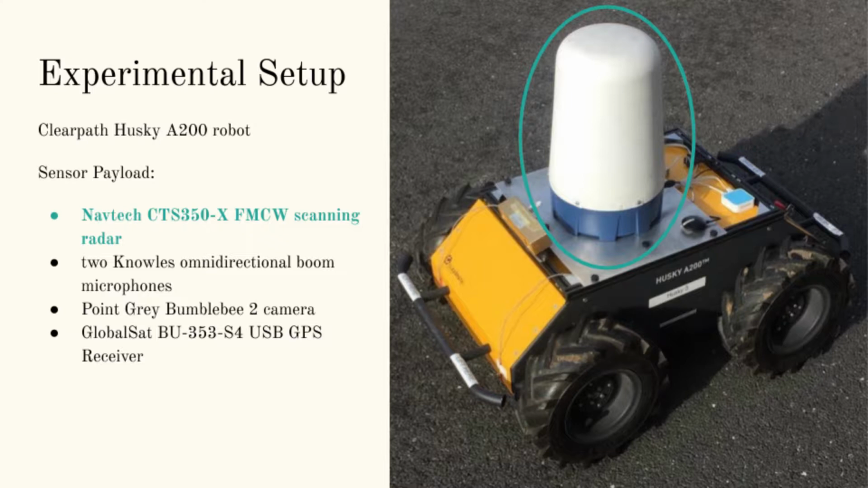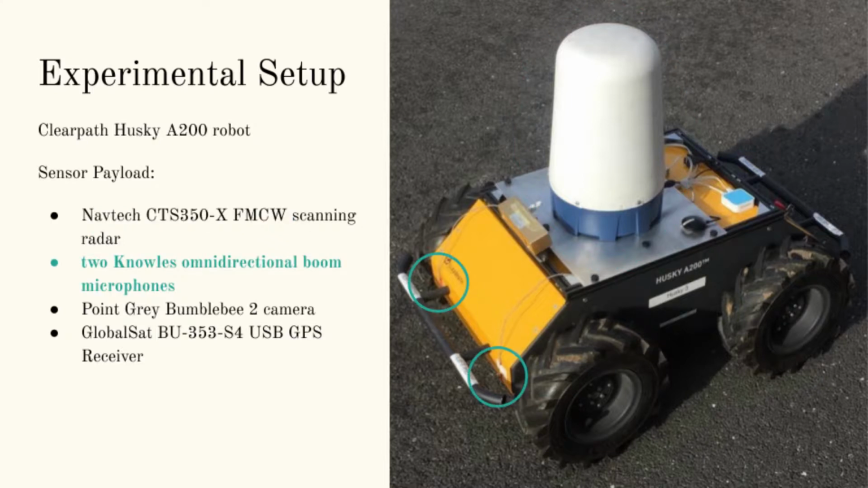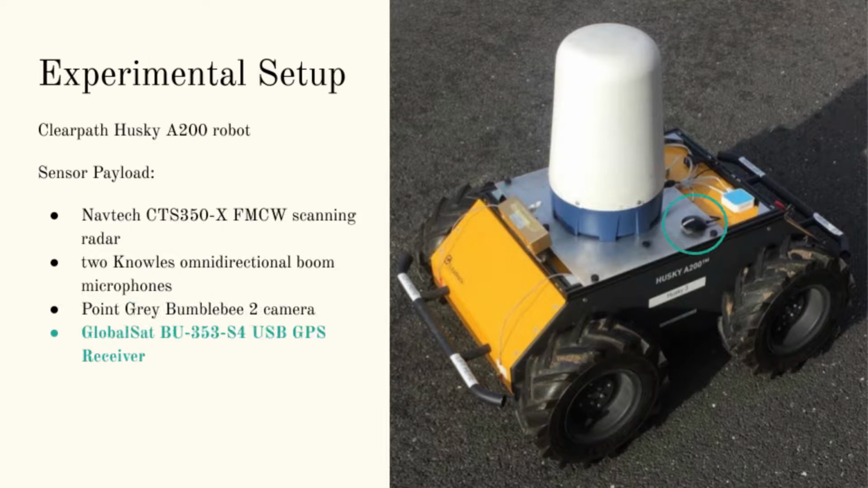We fitted two omnidirectional microphones by the wheels to capture the interaction between the wheels and the terrain. We have a stereo camera in order to estimate our ego motion with visual odometry. And we used a simple USB GPS receiver in order to alleviate some errors due to drift in visual odometry.